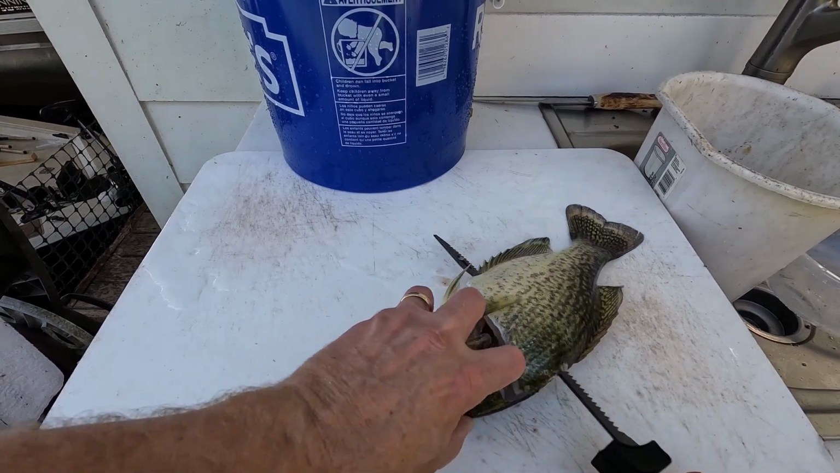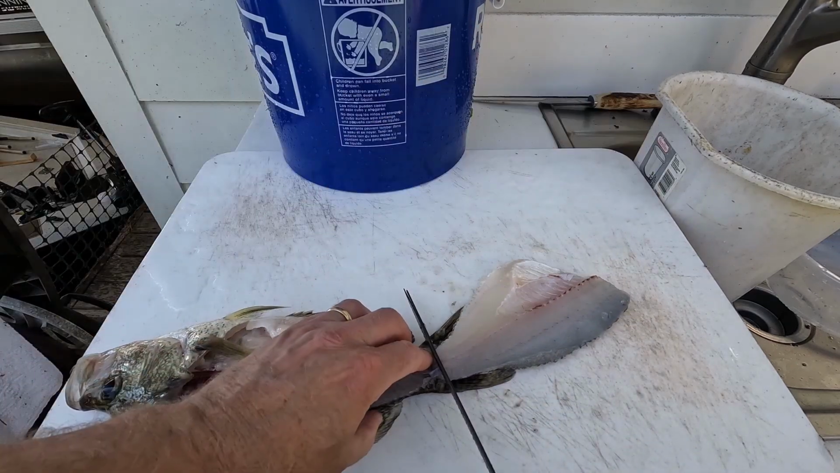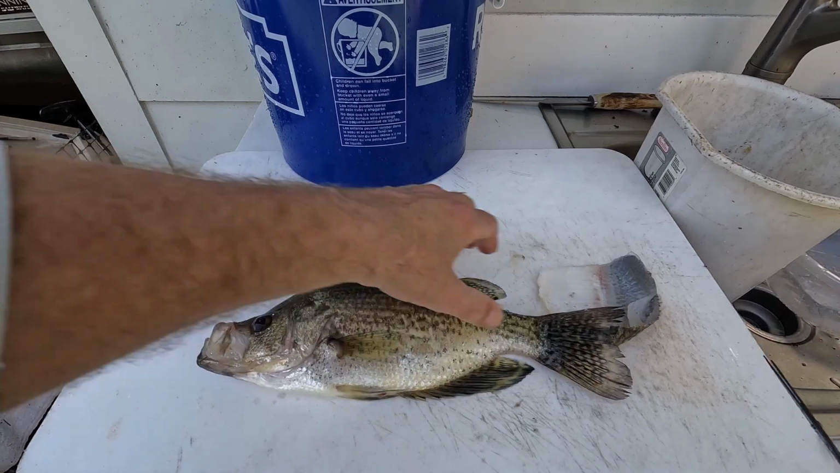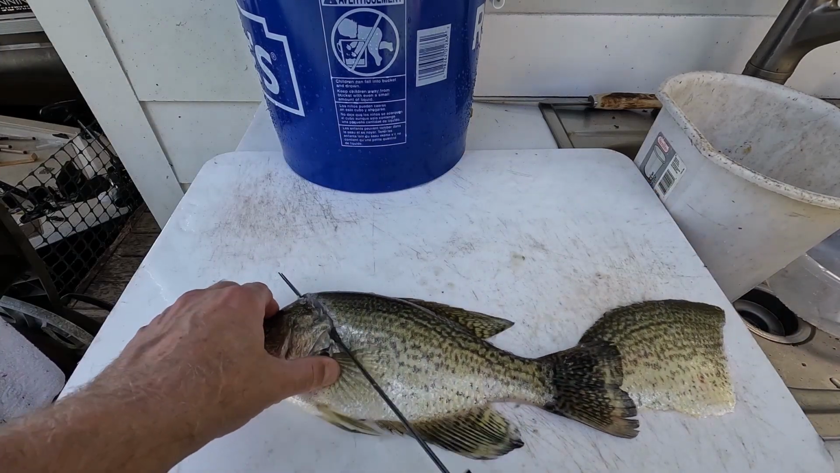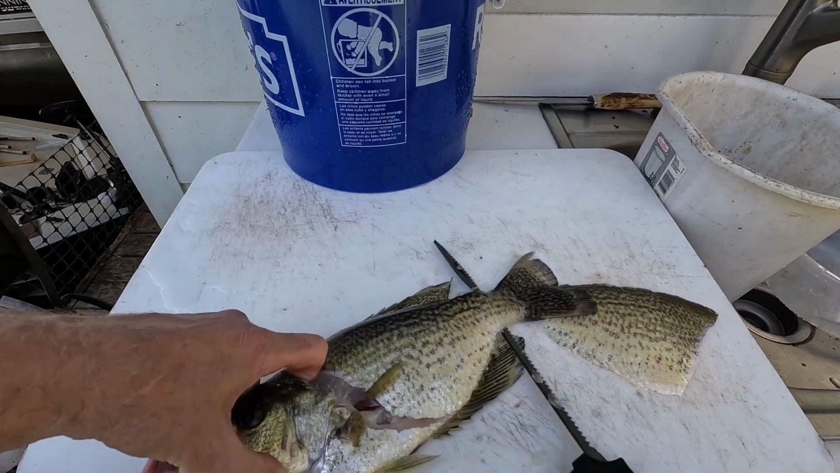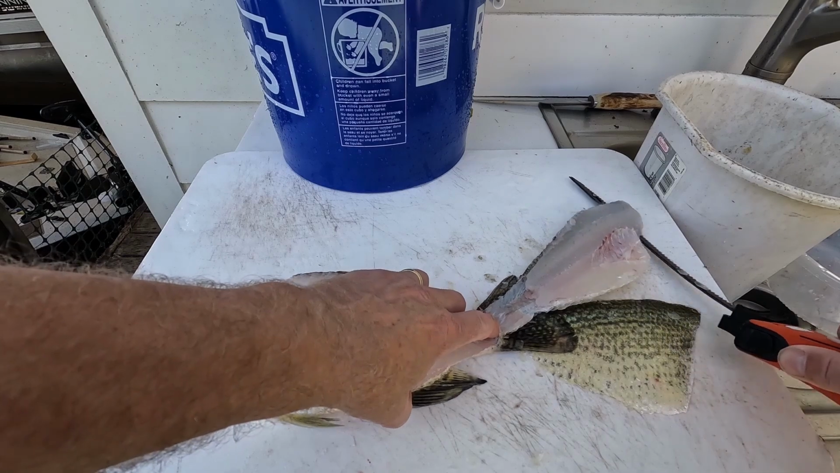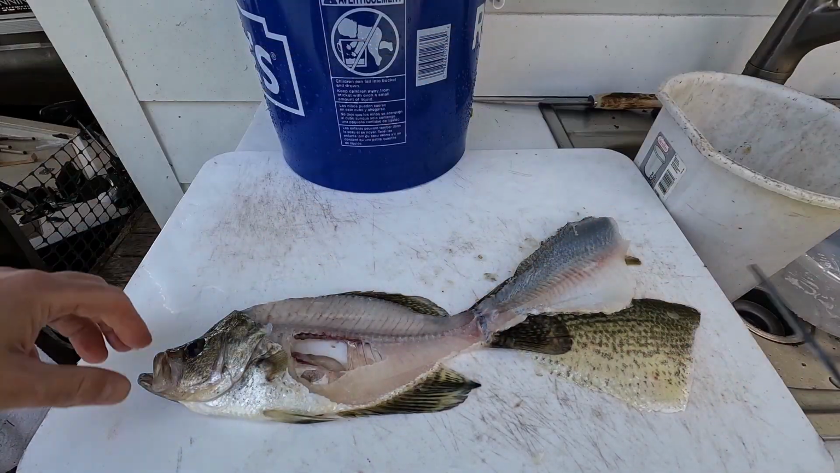Just run the blade right along the backbone. Don't cut all the way through the tail. And just cut the fillet right off. Nothing to it. Get the right angle. Kind of feel along the blade. And then follow along the backbone. Look at these white meat fillets. Awesome.